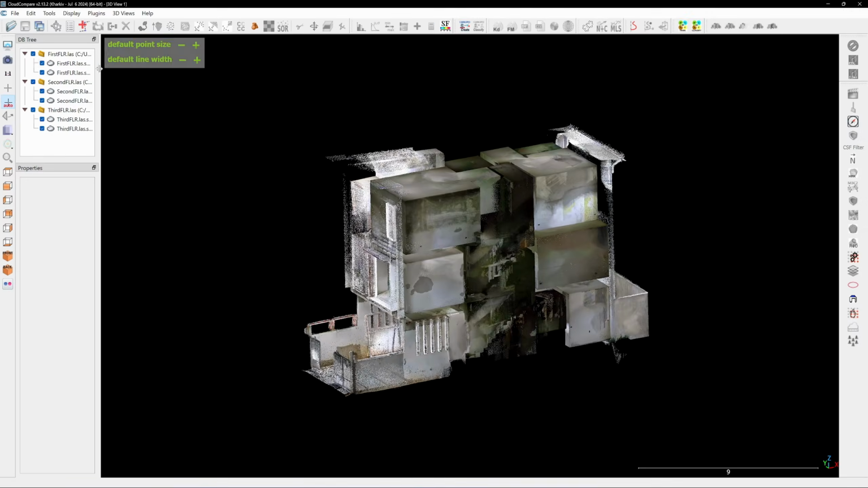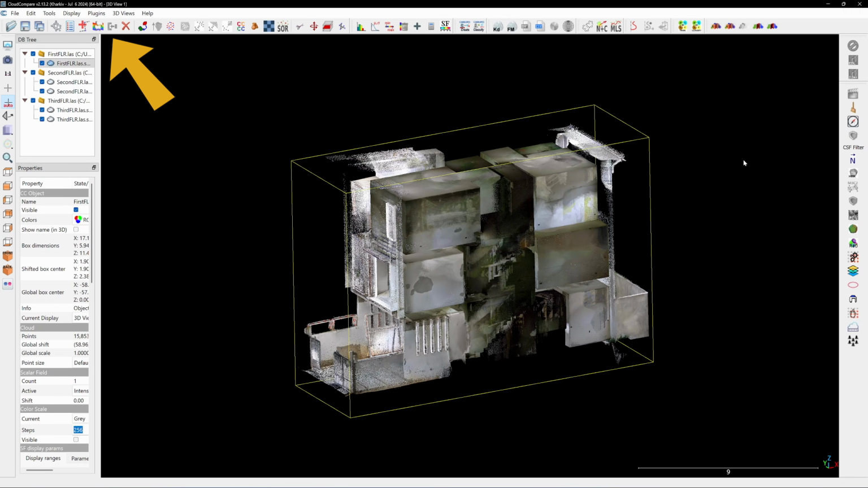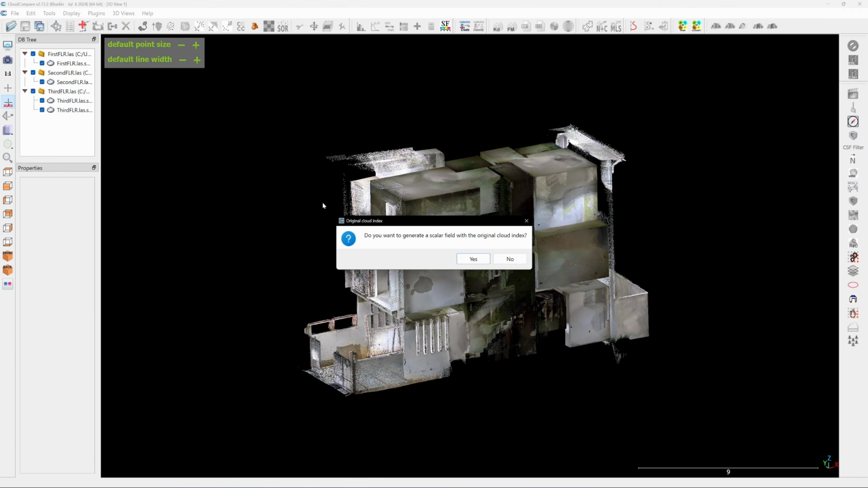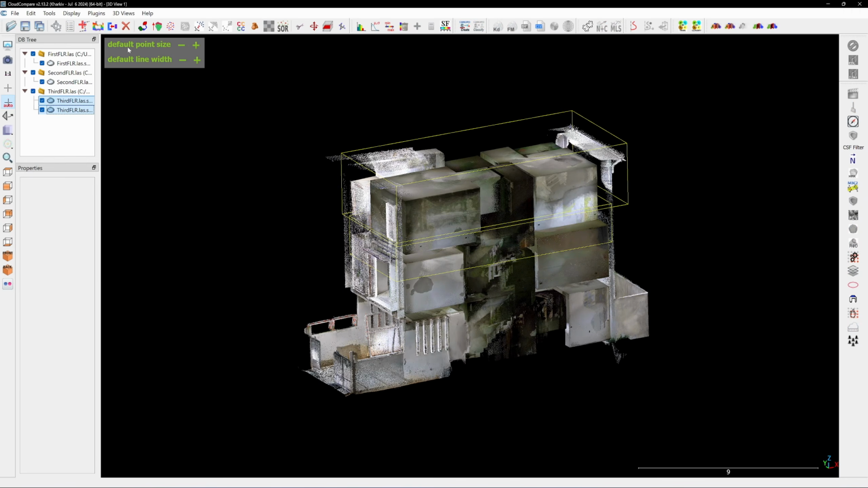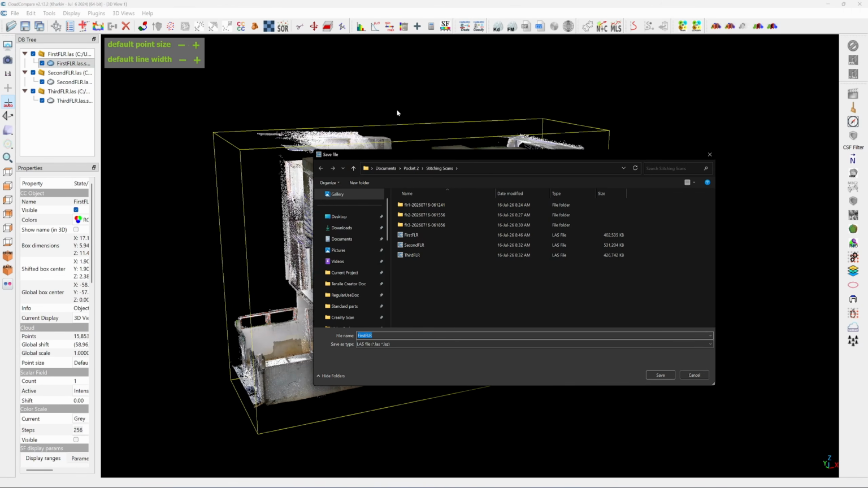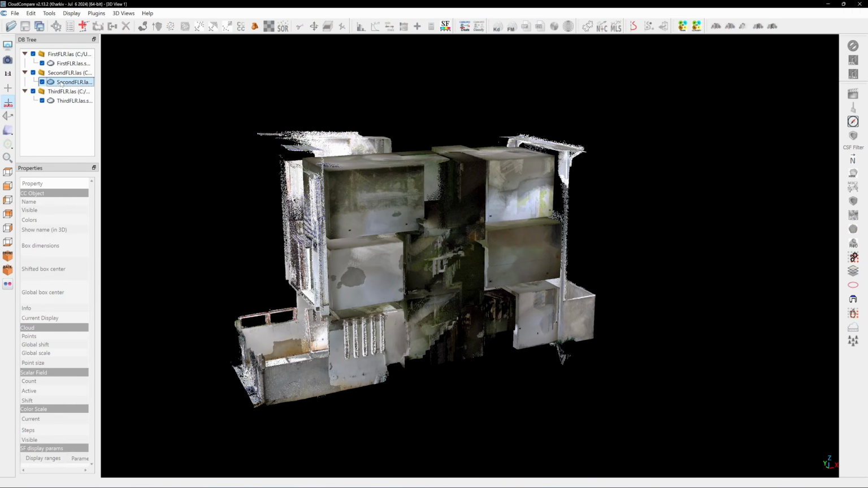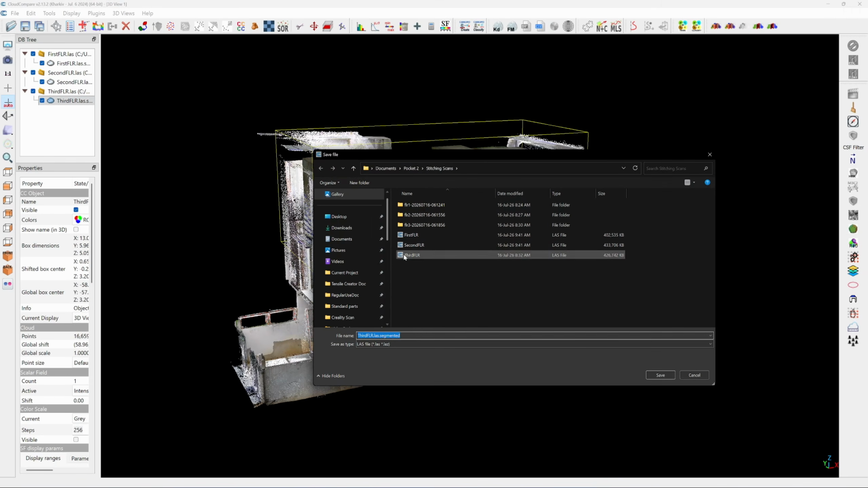We have segmented each scan into 2 portions. Now it's time to weld them back together using the merge command. Hold the Ctrl key, select the segments you want to merge, and then execute the merge command. When asked if you want to create a scalar field, simply choose No. Next, click on each scan and select Save Entity. You can overwrite the original file to save storage space. Each file will reopen in the same position, or you can weld all 3 scans together and save them as a single file.